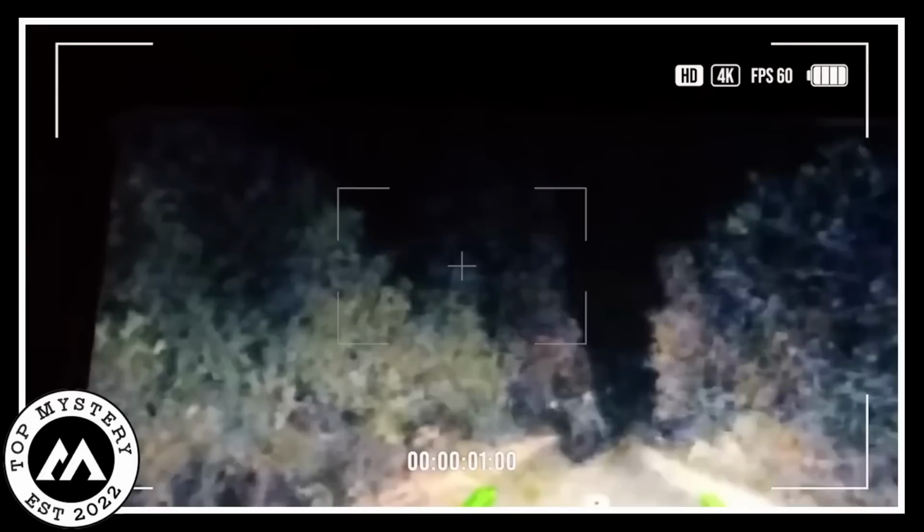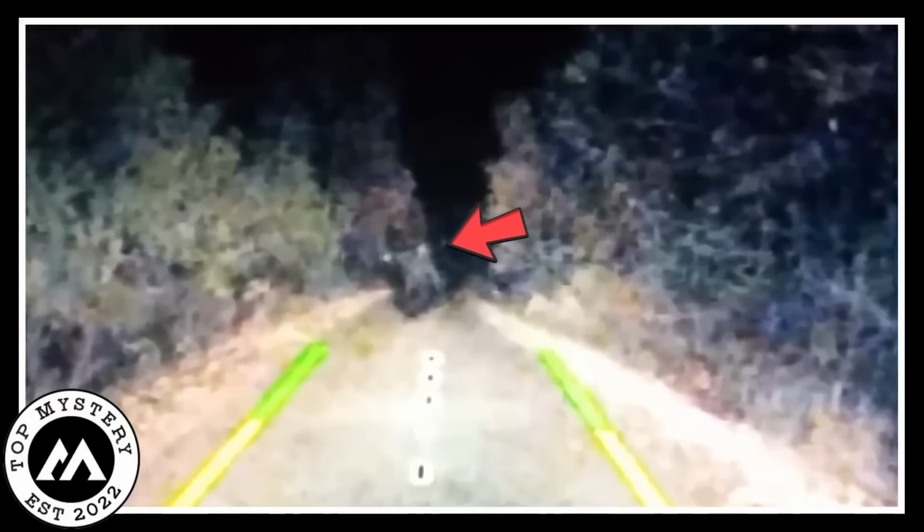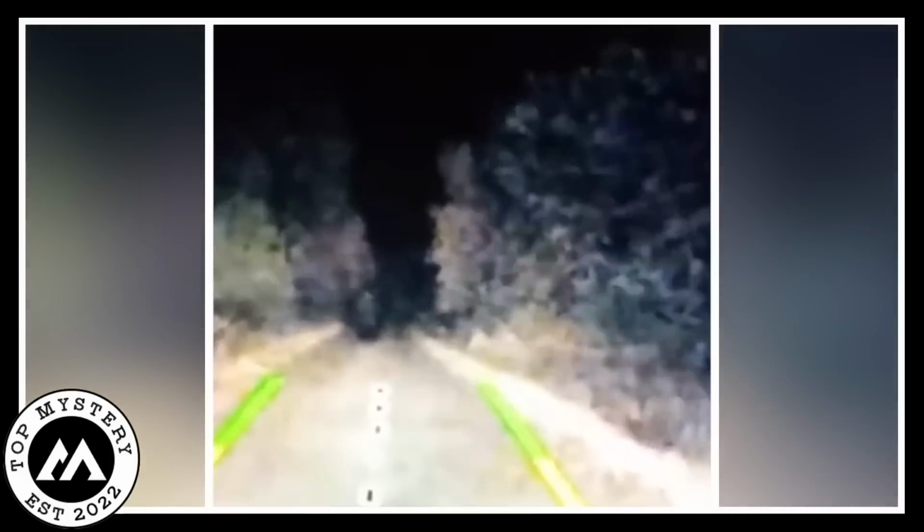So the wife, still recording, reverses the car. And guess what the camera catches? A huge Bigfoot. I mean, it's like this giant hairy creature running straight at their car. The wife freaks out, screams, and hits the gas pedal like there's no tomorrow.